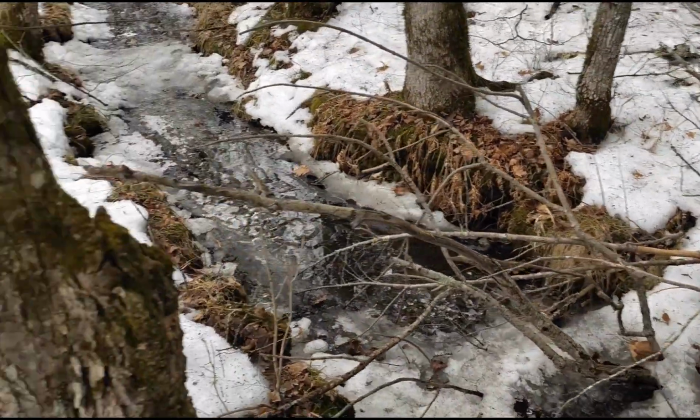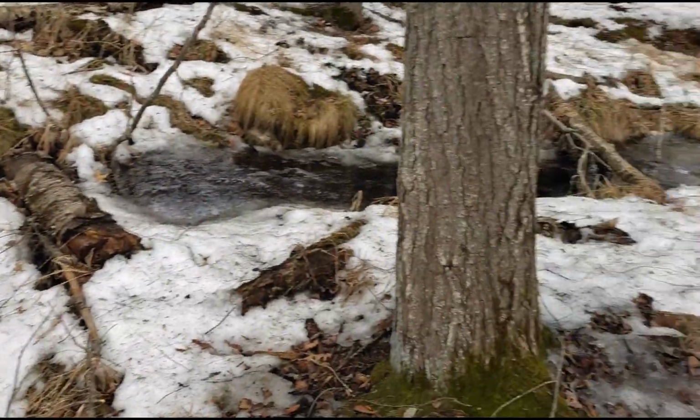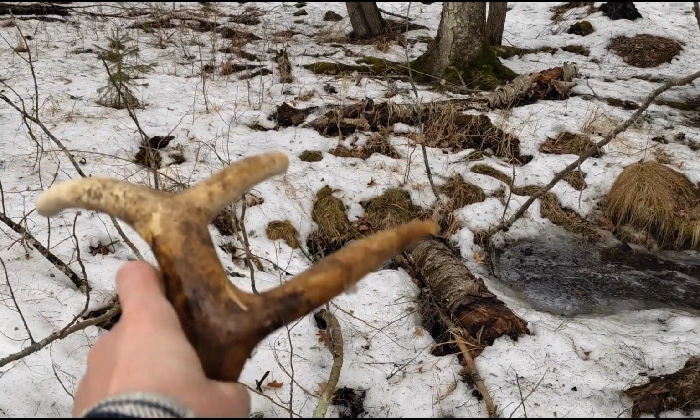Anyways, I'm gonna keep on hiking, doing some circles around and things, and see what else we can pick up in here. So that's number one on the day. So that's good. Awesome.